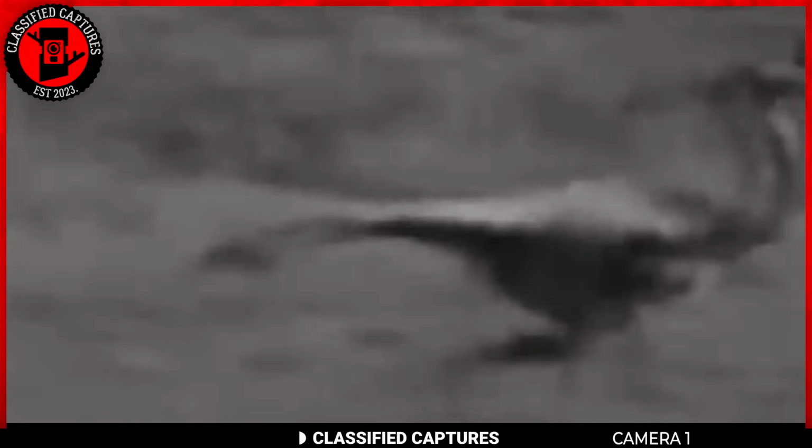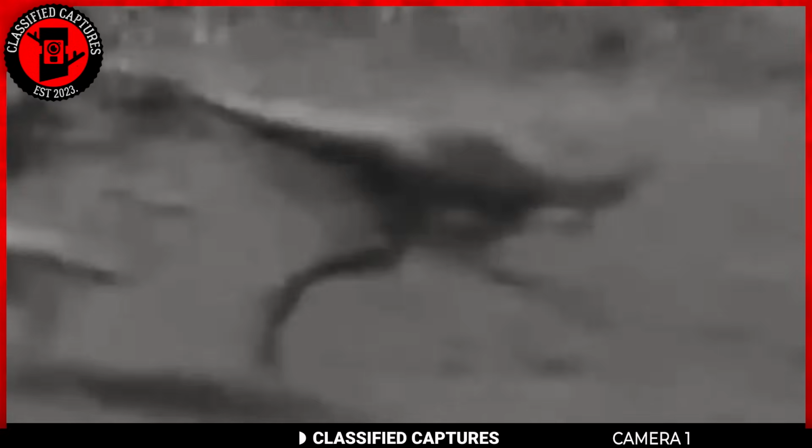A dinosaur, right? Now, anyone who knows anything about these creatures should know that these things are extinct. Now, if they are, how come this was captured by an explorer in the mountains? No one has been able to provide answers, but the footage was checked out to make sure it was not fake. And guess what? Turns out it's very authentic.